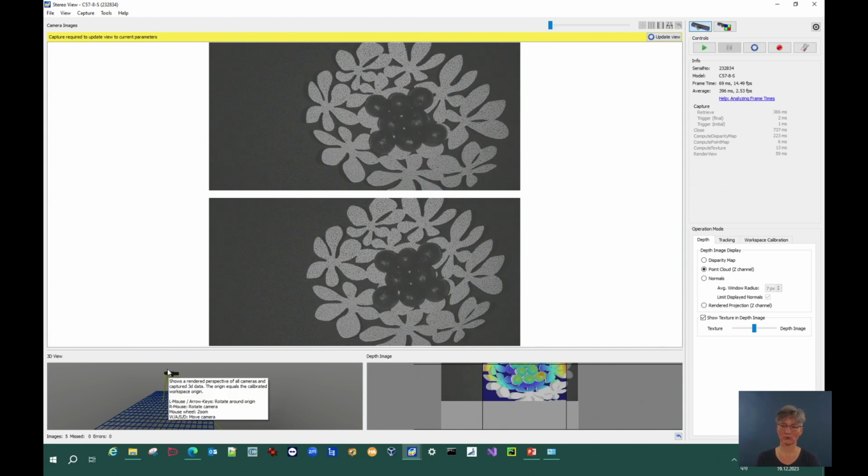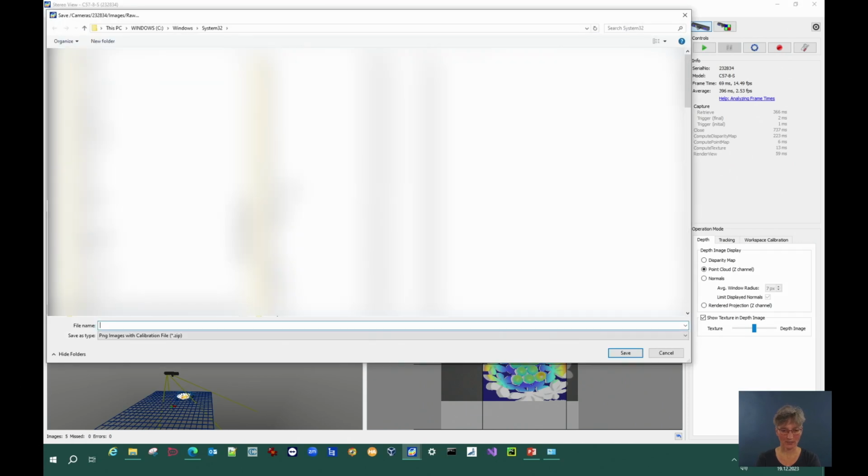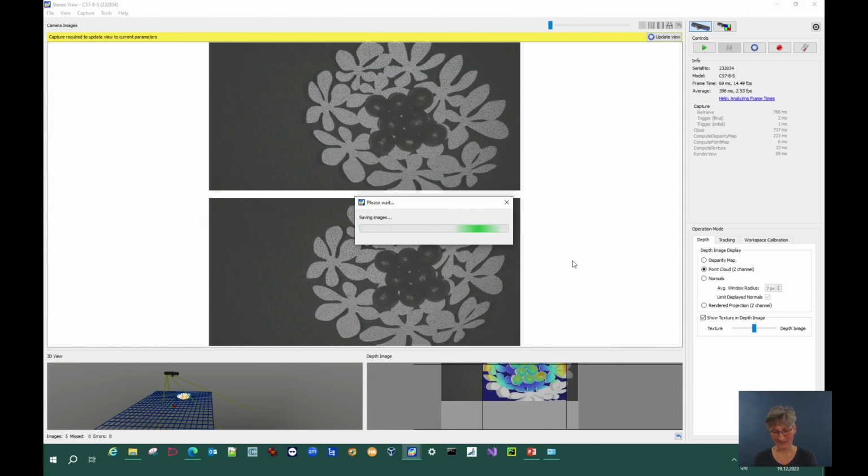So if you have to return the camera, you can just use the file camera to work with it, or you can provide that data to your software development and they can do their software development without having a hardware camera. So you just would go to File, Save, Raw Images As, and yeah, I did it before. You have the oranges,